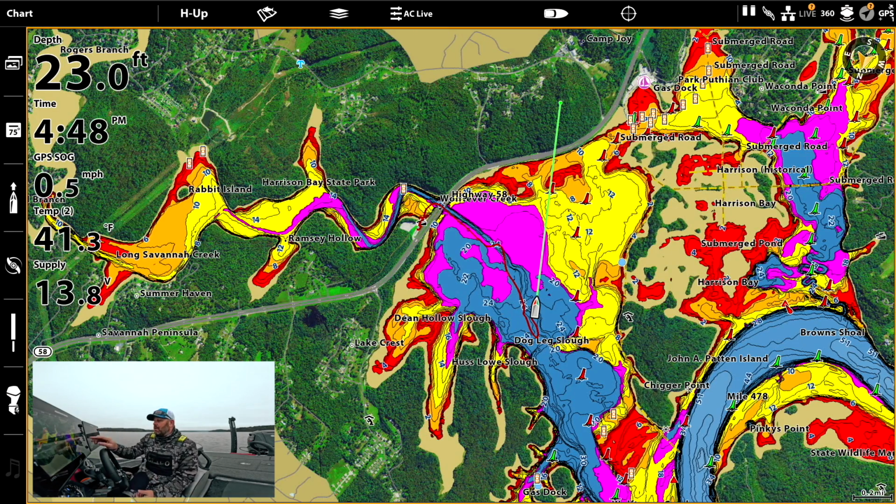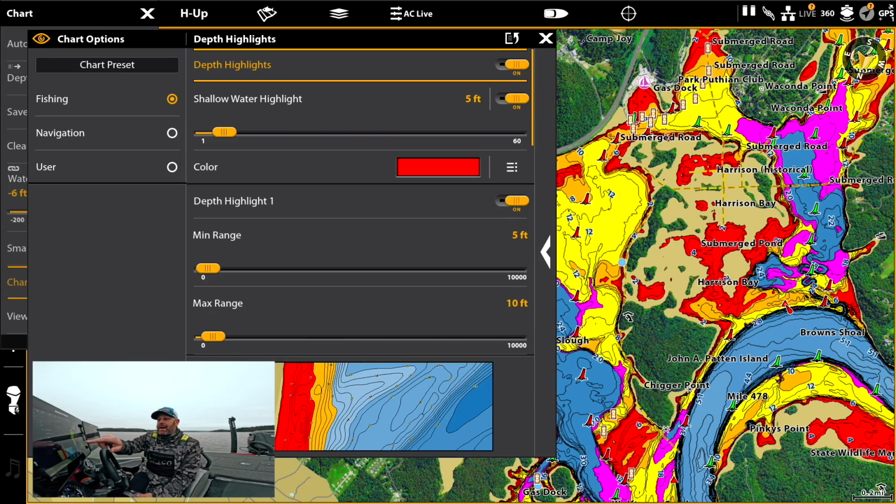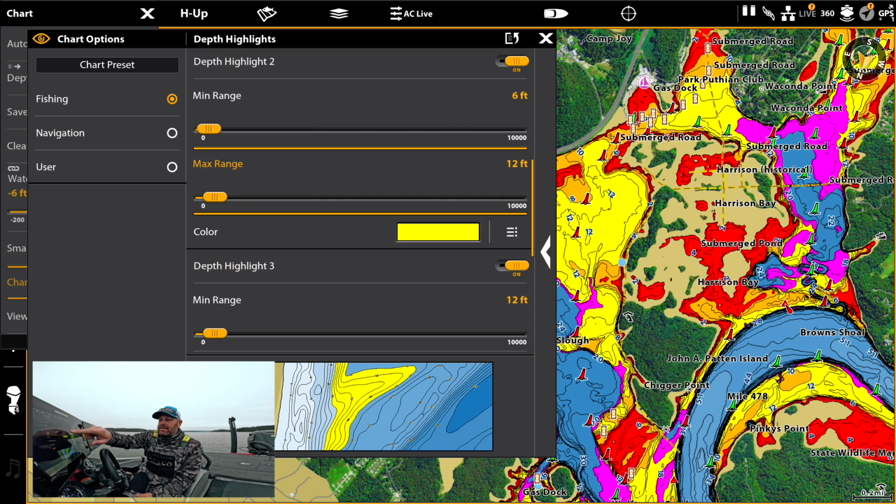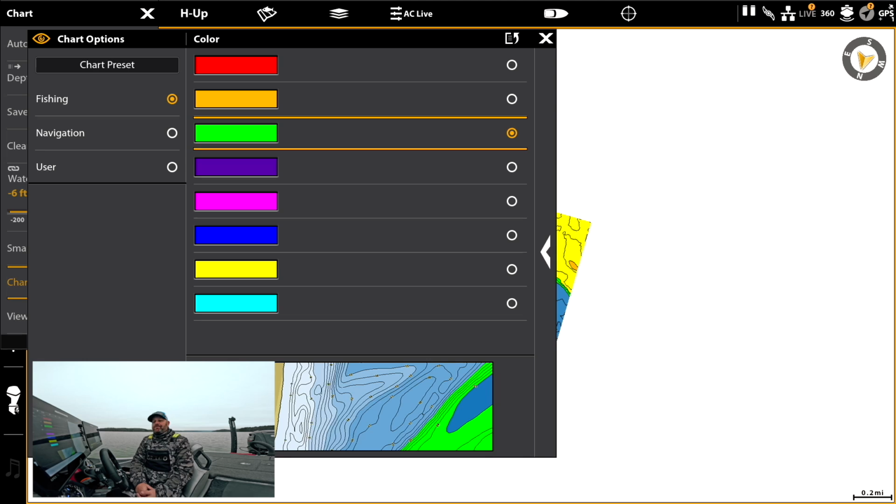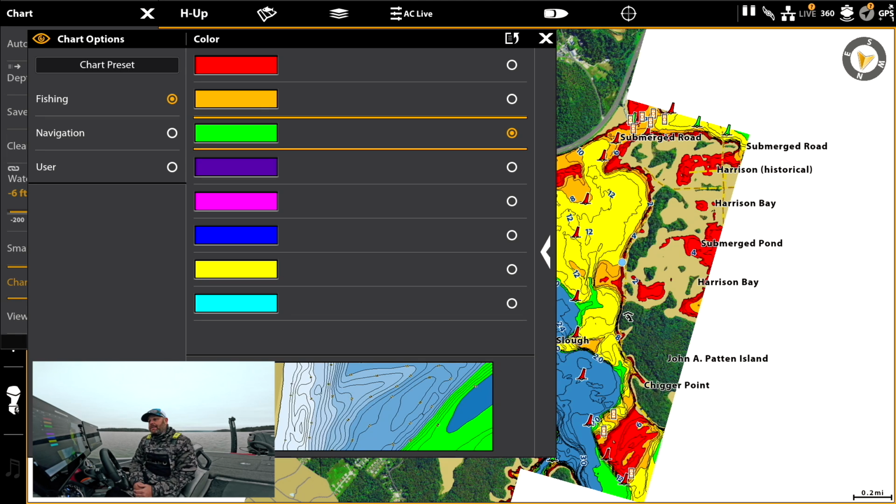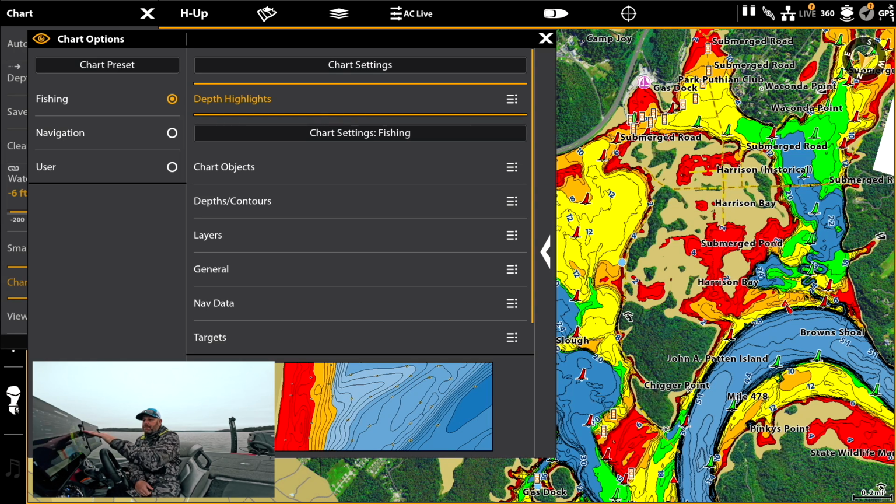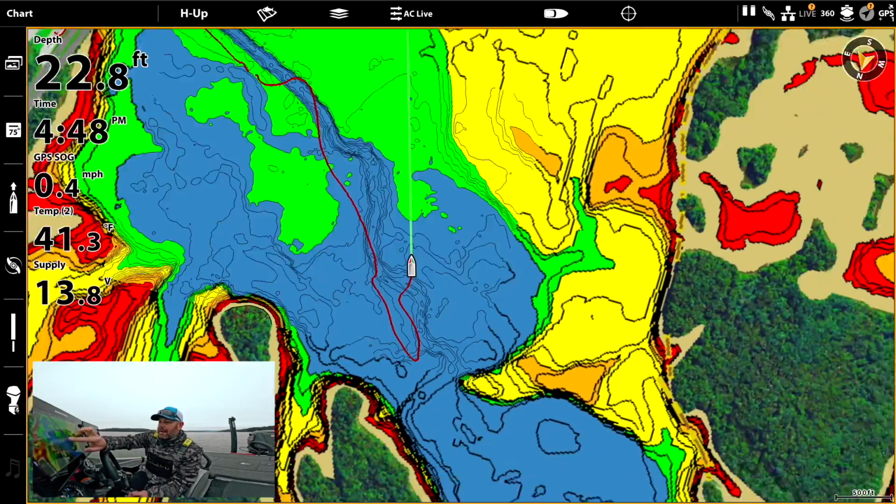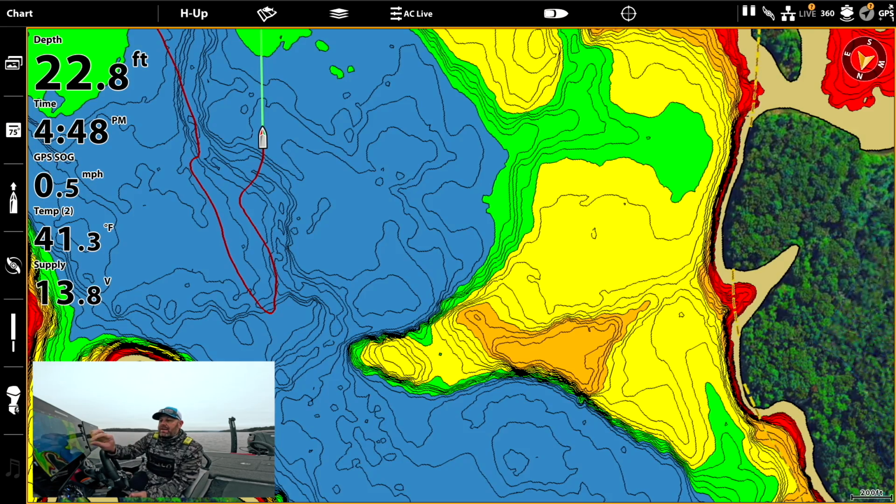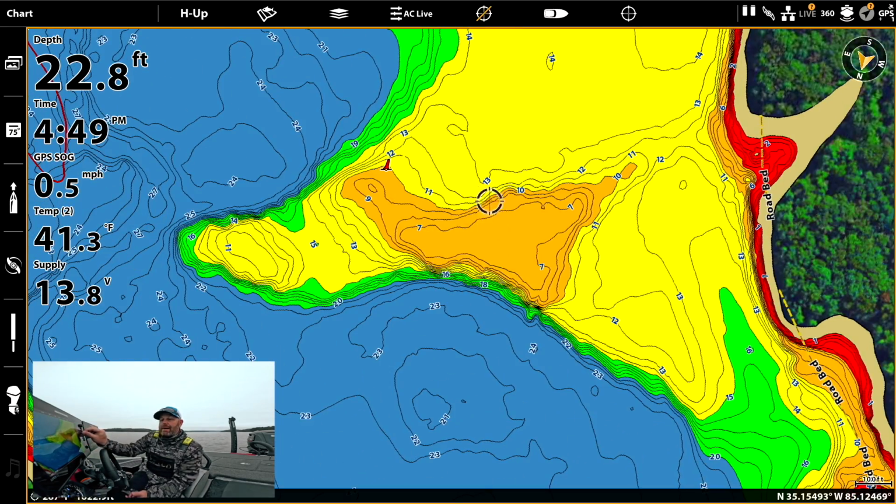So that is a really cool trick, and I'm super excited about that, because now I can make it super easy, and I have all of my depths highlighted that I want to know. So when I look at that map, I can see how that point lays out, right? You can see that high spot, that orange area right here on top of that point.